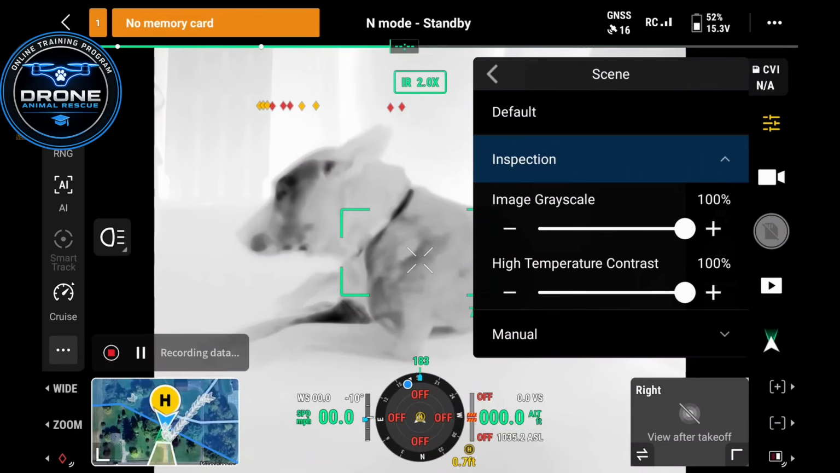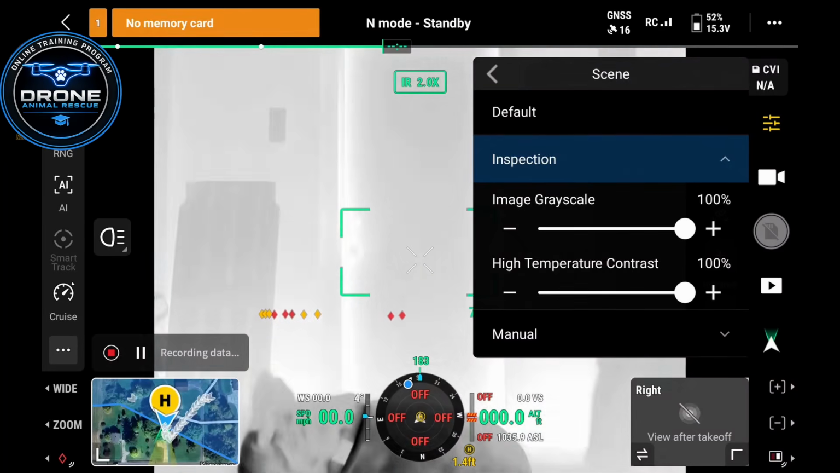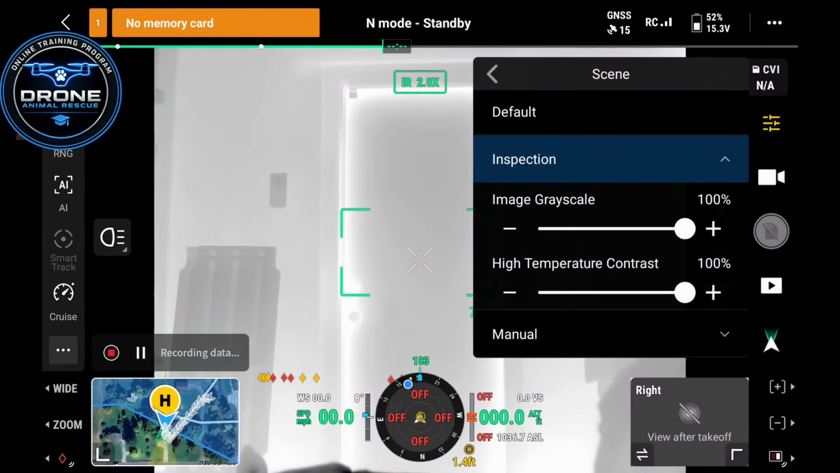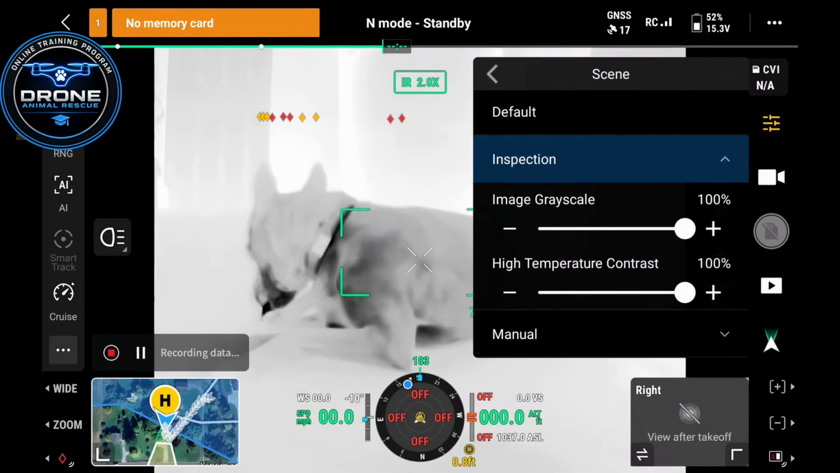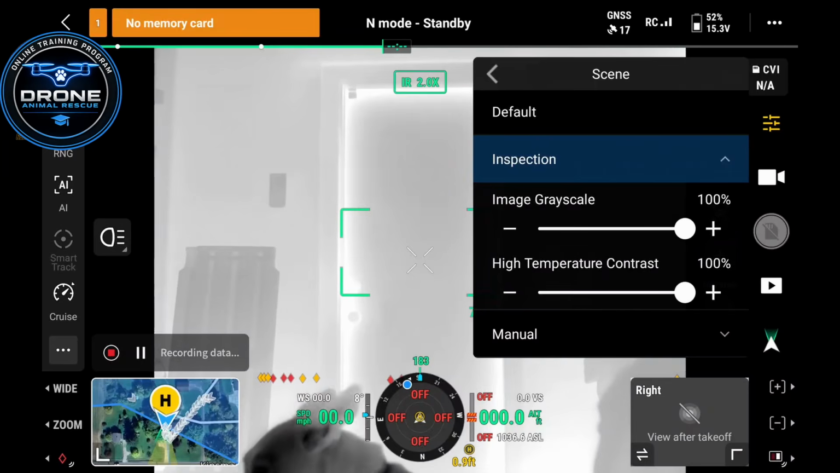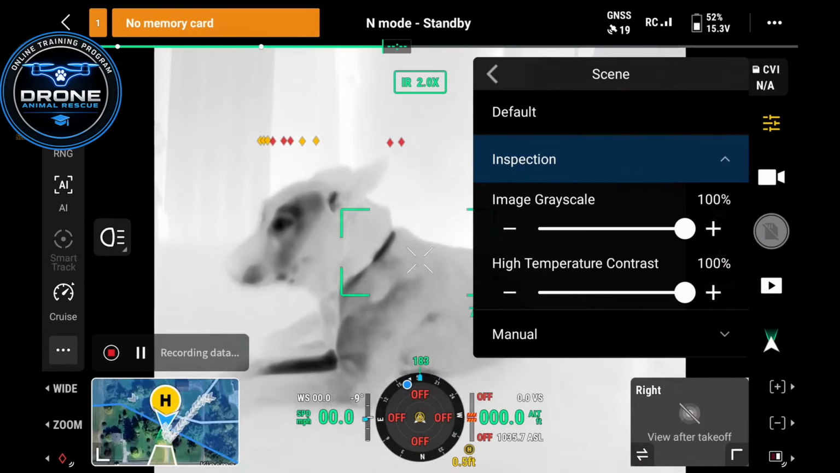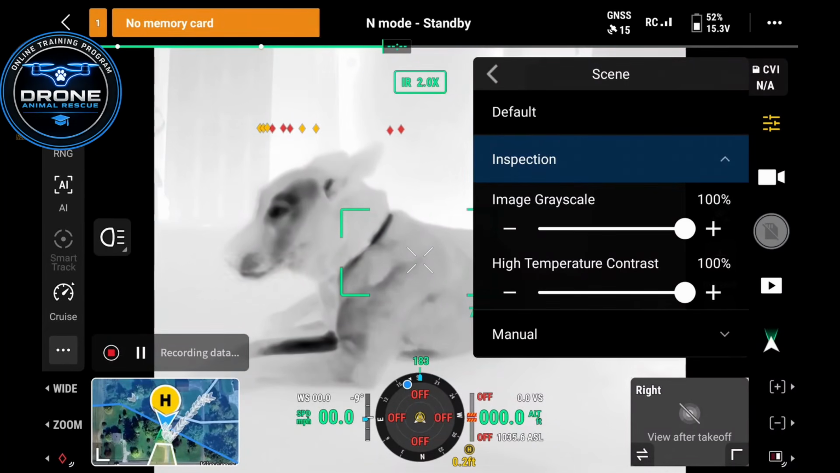Turn both of these up to 100%. What I've noticed in inspection mode is that it's much too white, depending on what color palette you're using. But in black hot here, we're looking for something black. Everything else is going to be white. It was just much too white, much too flat looking, and the problem with that was I couldn't make out a lot of detail of the area I was in. So like terrain features and even like some buildings or other objects, I just couldn't really make any of it out. So it just kind of looked like I was flying through like a white ocean sometimes,